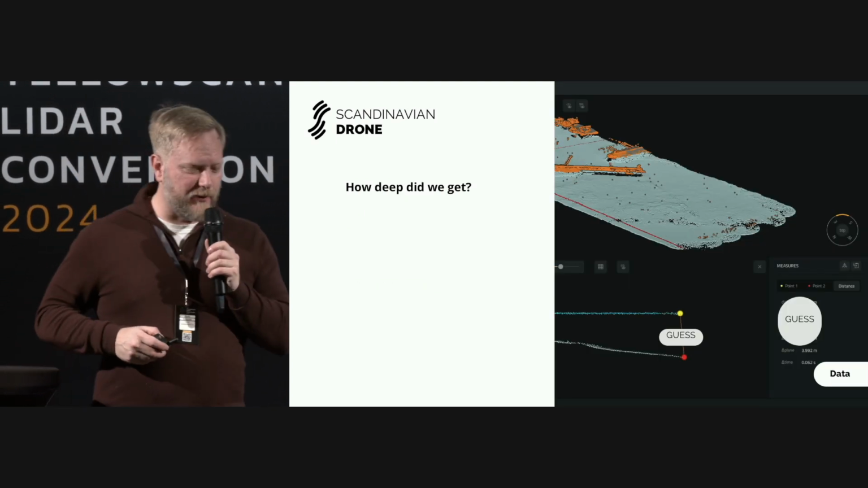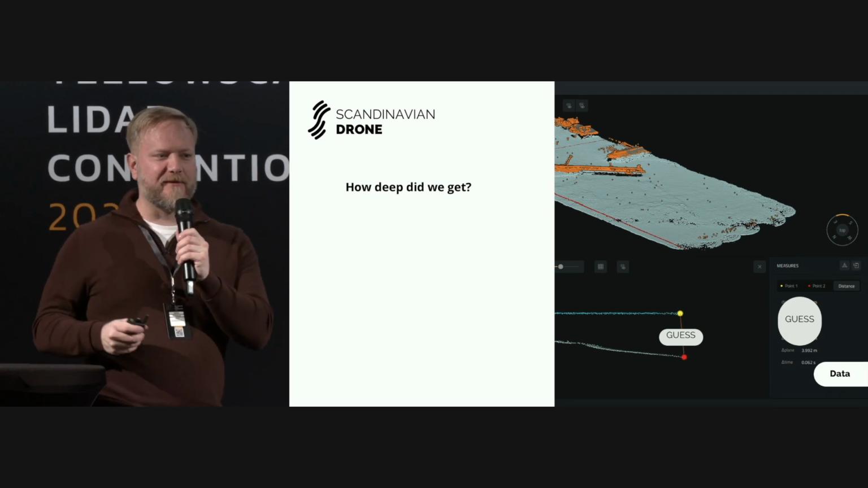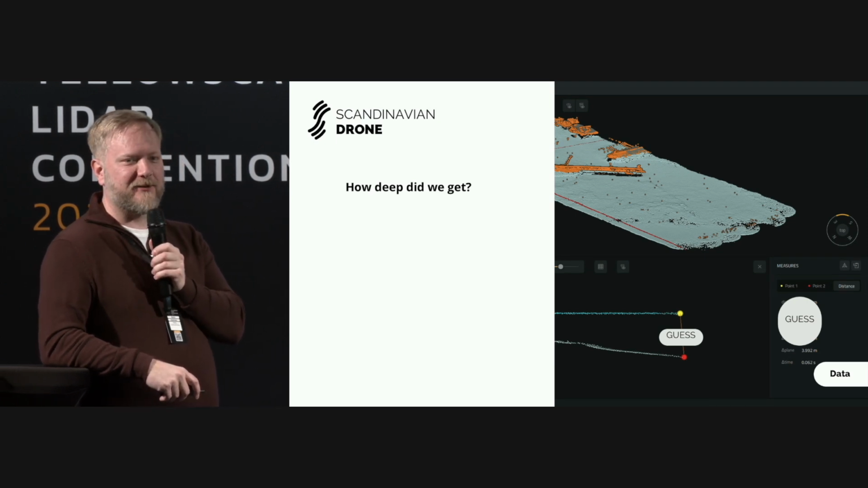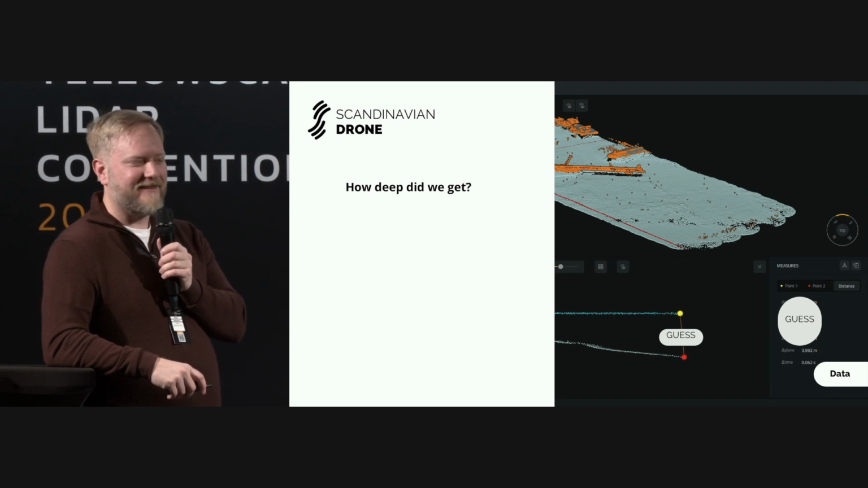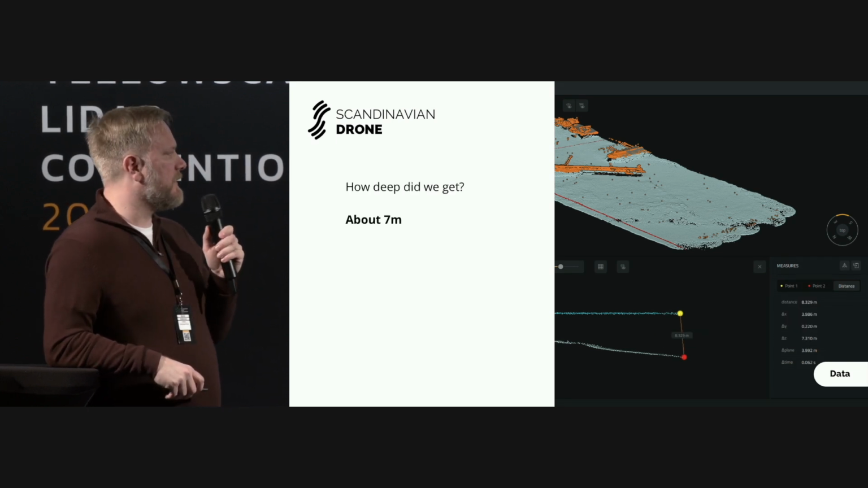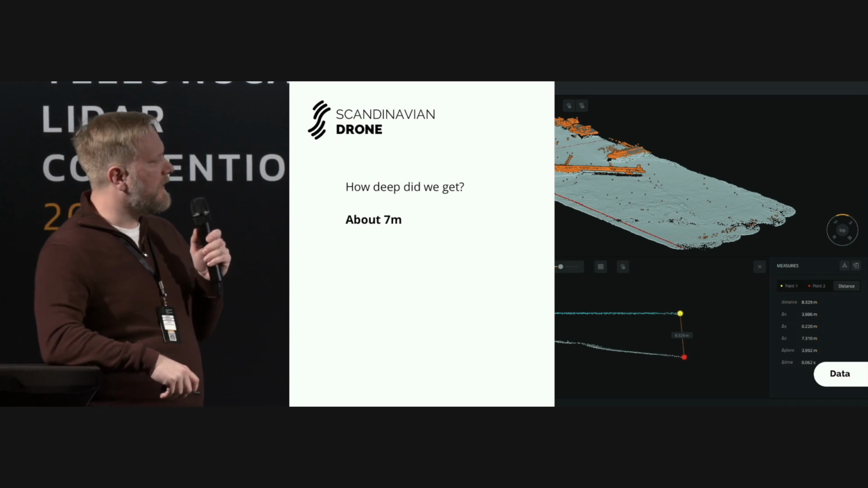So the big question that everyone always asks, and I'm hoping to get at least a couple of guesses here, is how deep we got with the system. So anyone dare to give a guess? 2? 2, 4, 5? 3? You want to know? Approximately 7 meters was what we got here in the end on one of the areas.